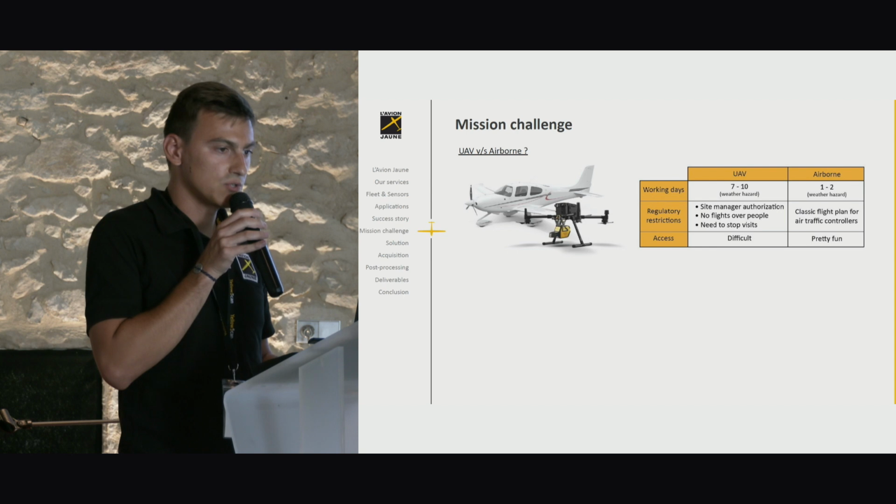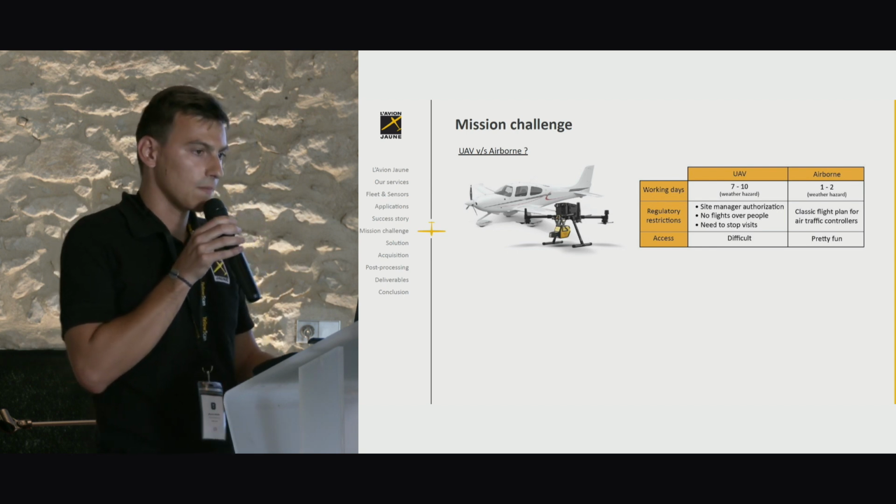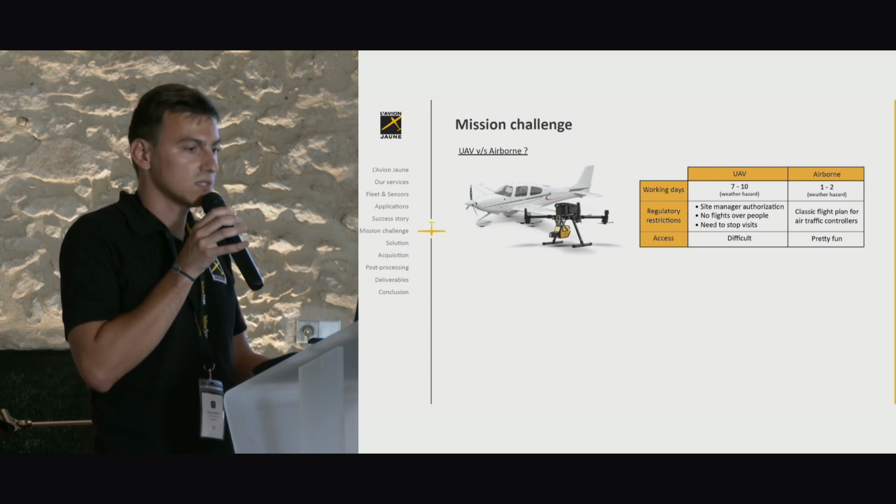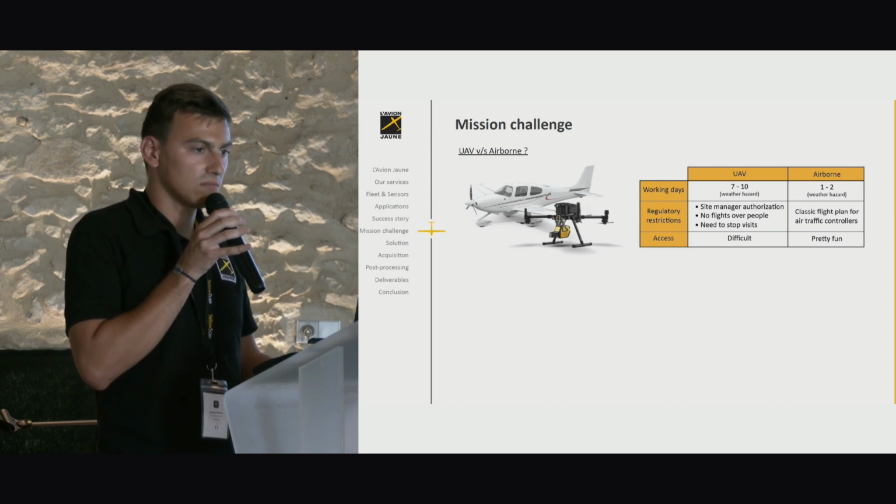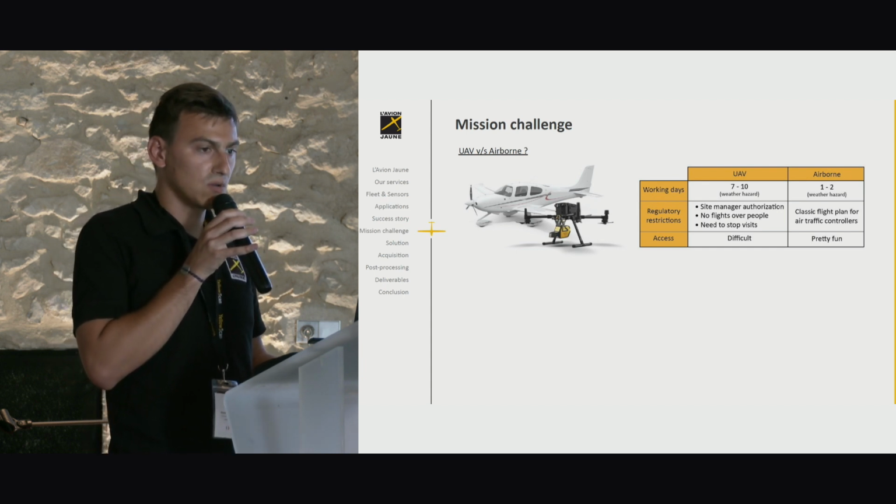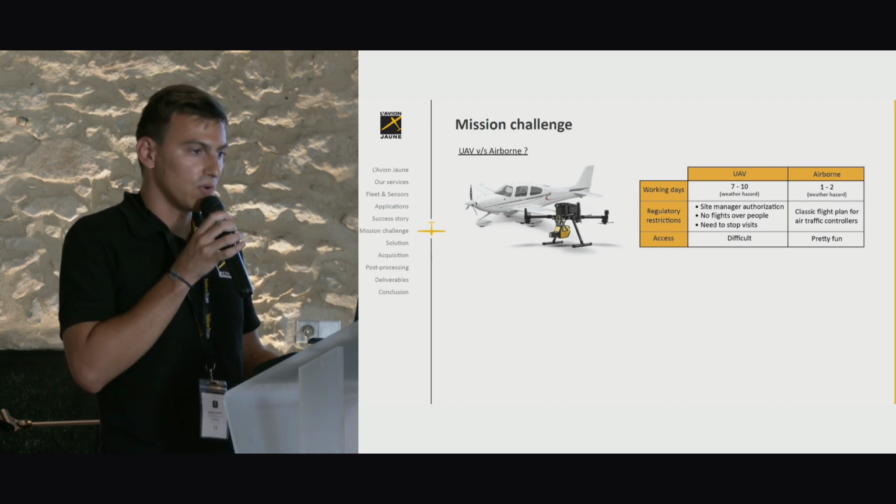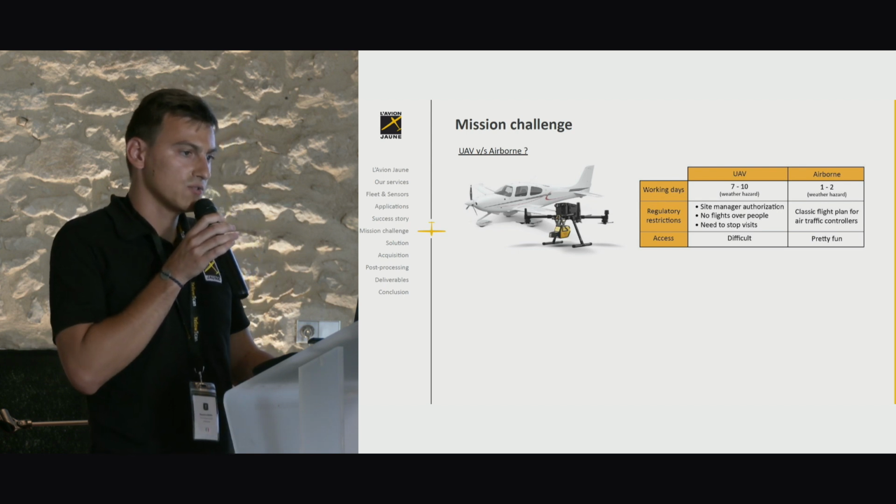If we compare the two solutions, a UAV survey for mapping the 7 castles takes between 7 and 10 days, 1 week. If we choose airborne, it's possible to map all the castles in 1 or maybe 2 days. Also for UAV, we have a lot of regulatory restrictions.